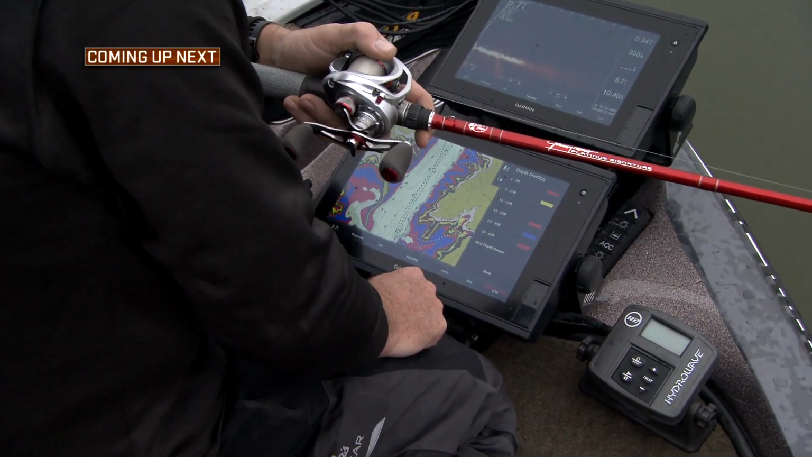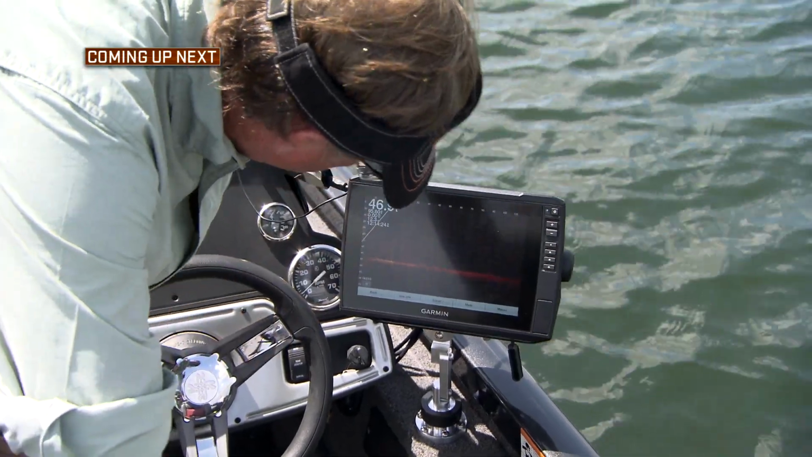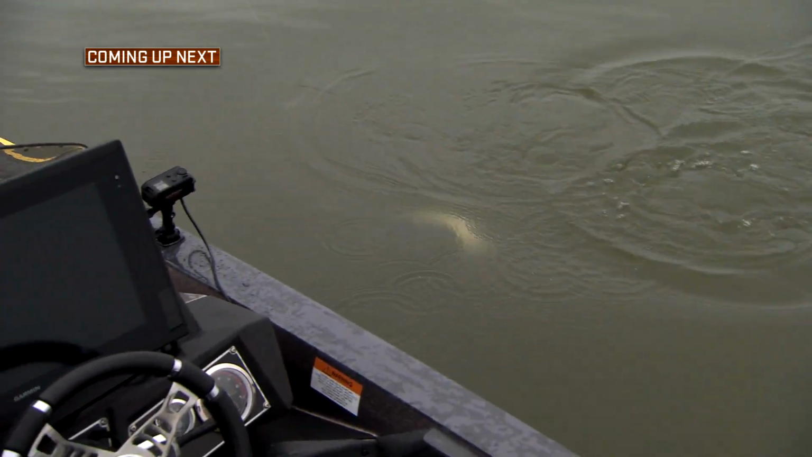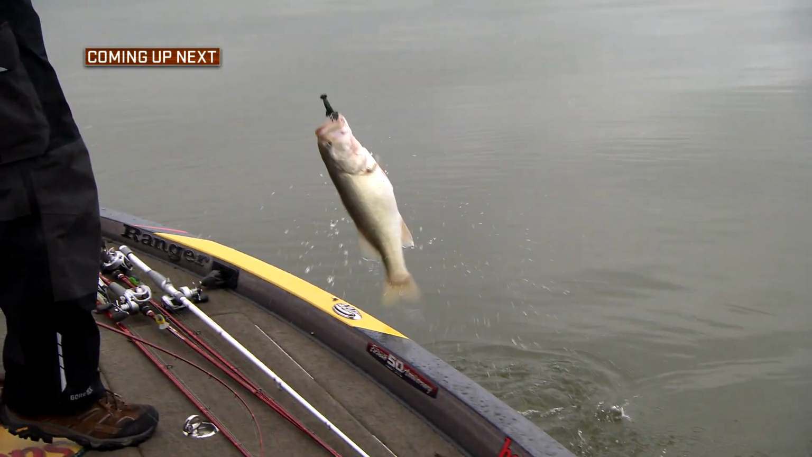And coming up after the break, we fast forward now to present times, taking a look at Panoptix LiveScope 1 year later. We've learned a ton and caught plenty more fish. Find out more about LiveScope next.